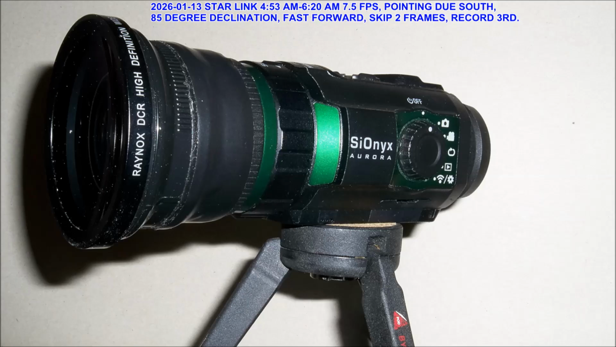What are its other main features? It does 7.5, 15, 30, and 60 frames per second. I think it has a super fast slow motion mode, which I never used. It has a digital zoom. The digital zoom is good when you put your wide angle conversion lens on it. I give it one click up to get rid of the corner vignetting.